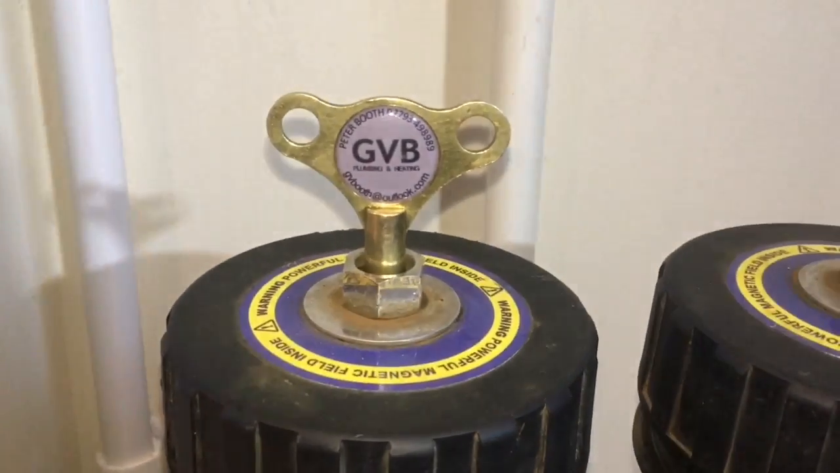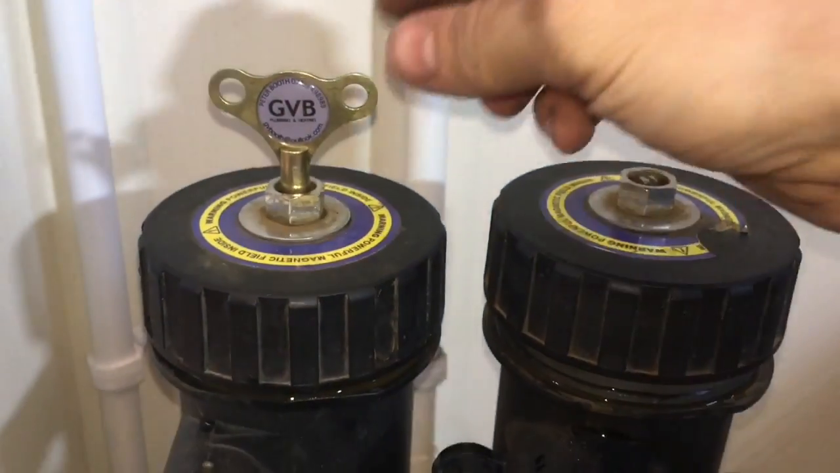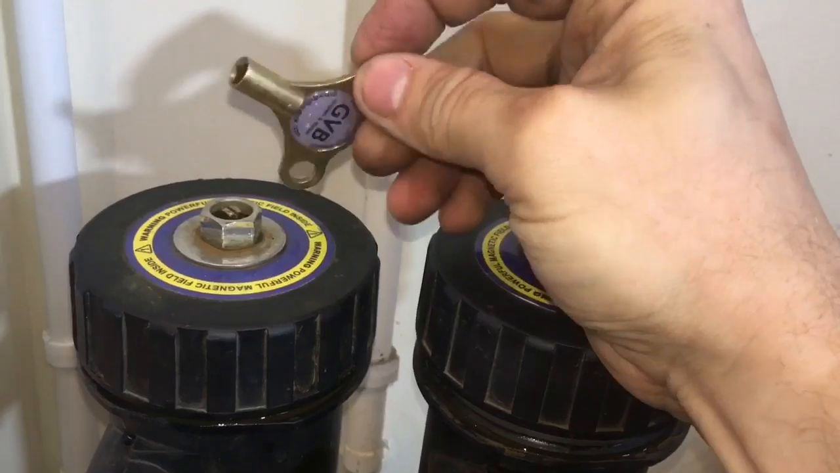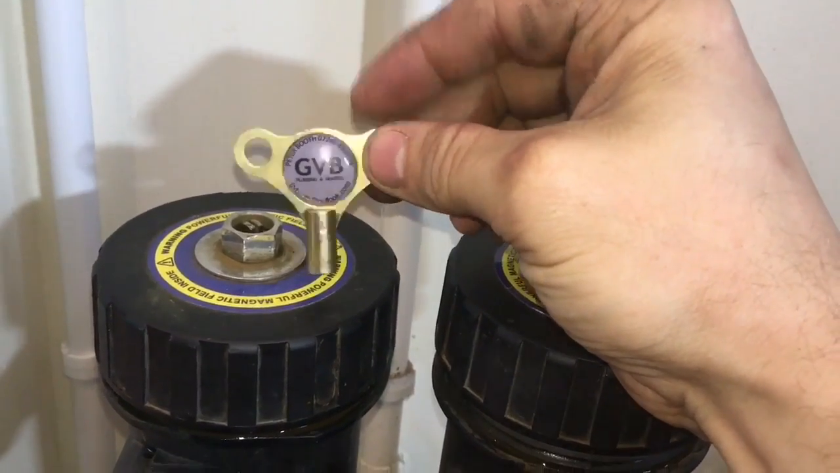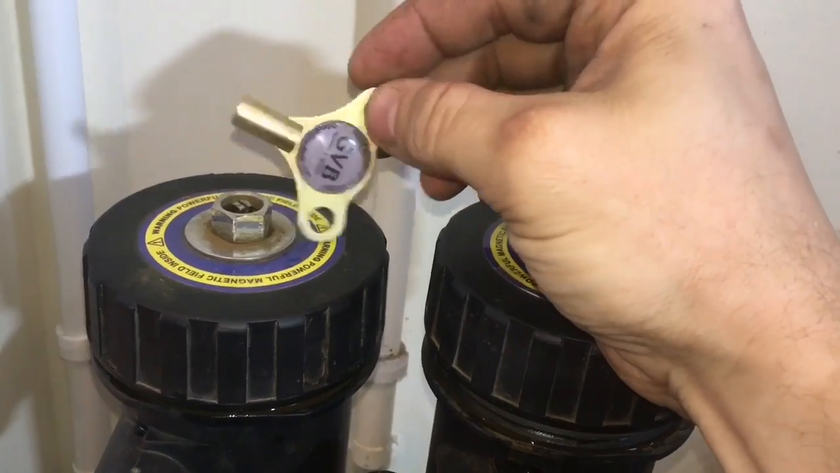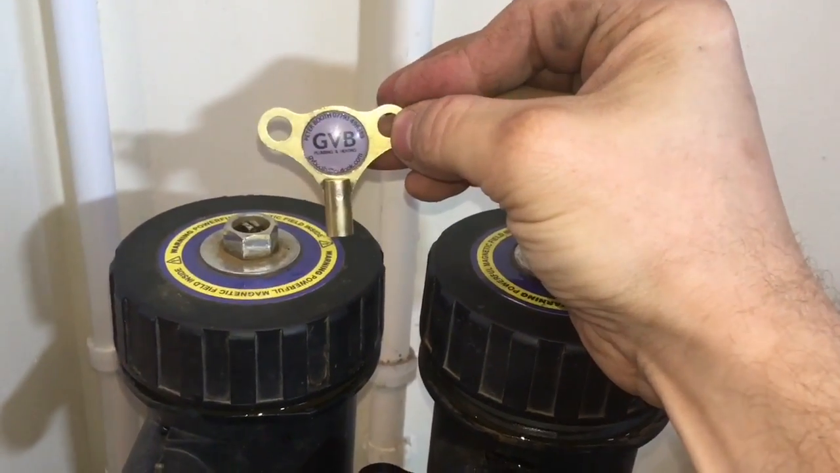If anyone's interested, my radiator keys have got my details on, phone number, website and my logo. You can get these made. A guy called Paul Peasley, find him on Instagram or Facebook. He makes these, pretty cool. I give them out to customers when I do new boiler installs, so they've got my details to hand if they need me.